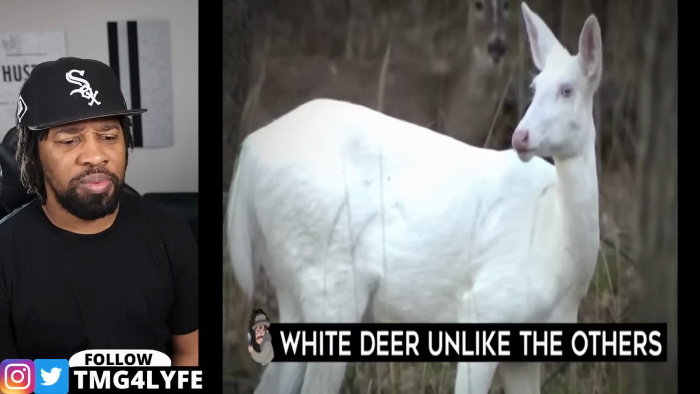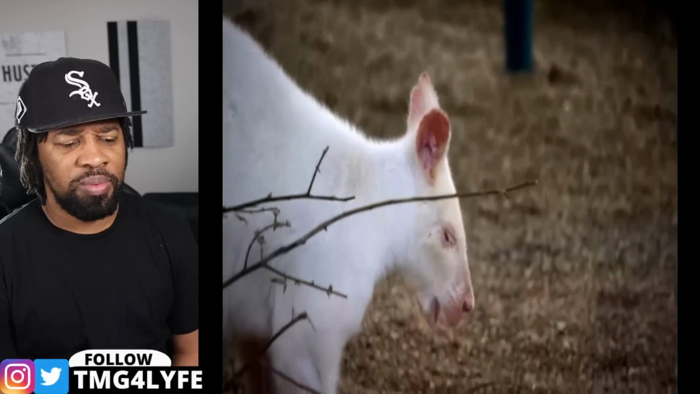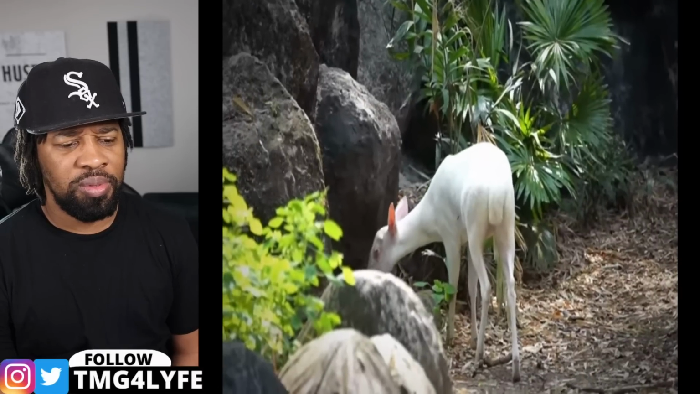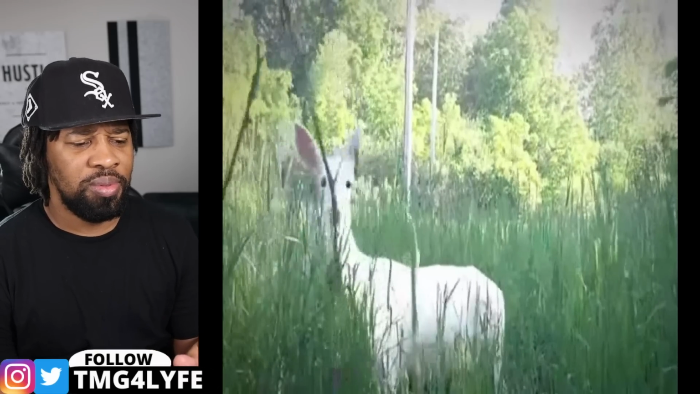White deer unlike the others. The term albino usually refers to a person or animal without any pigment in their skin or hair, meaning they look totally white as snow. It's uncommon and super rare for most species, but there are also occasions where a white creature is just an abnormally colored character for genetic reasons.